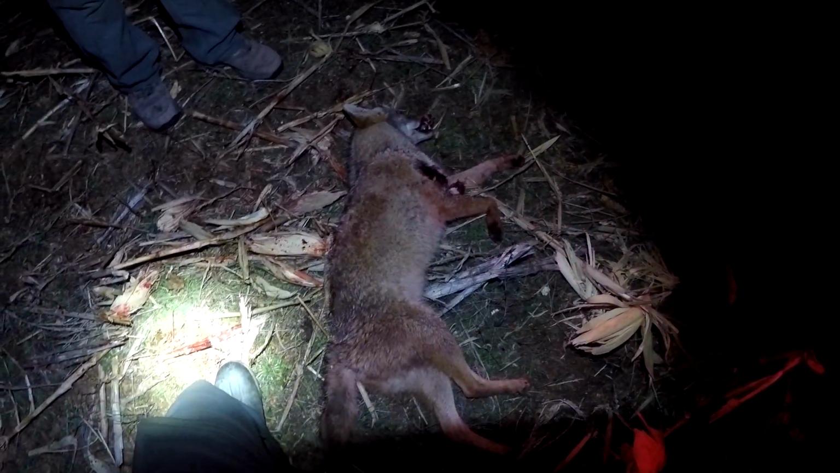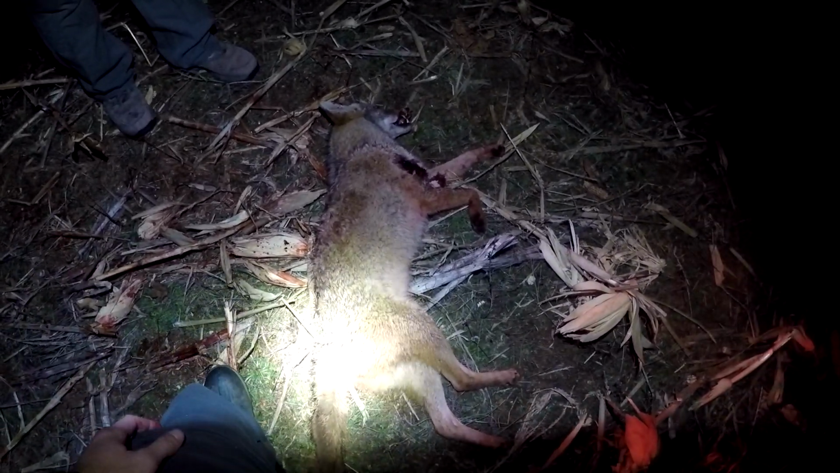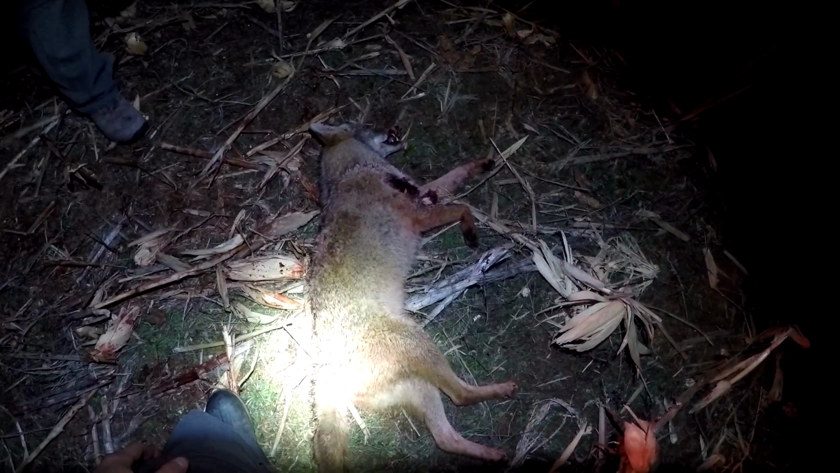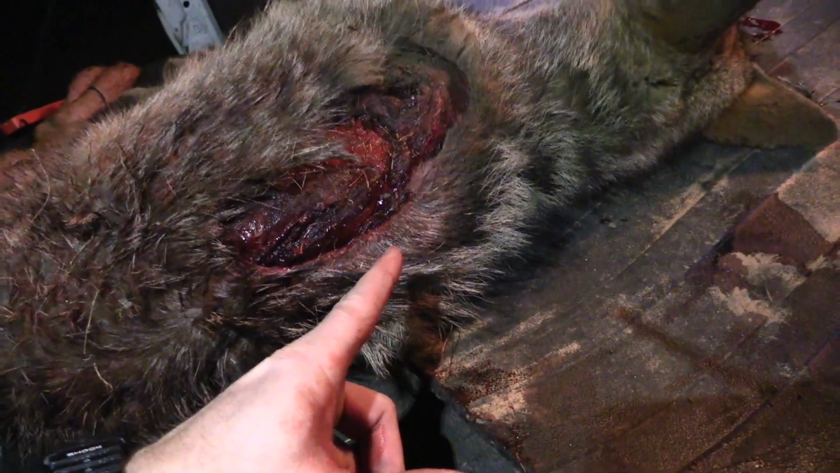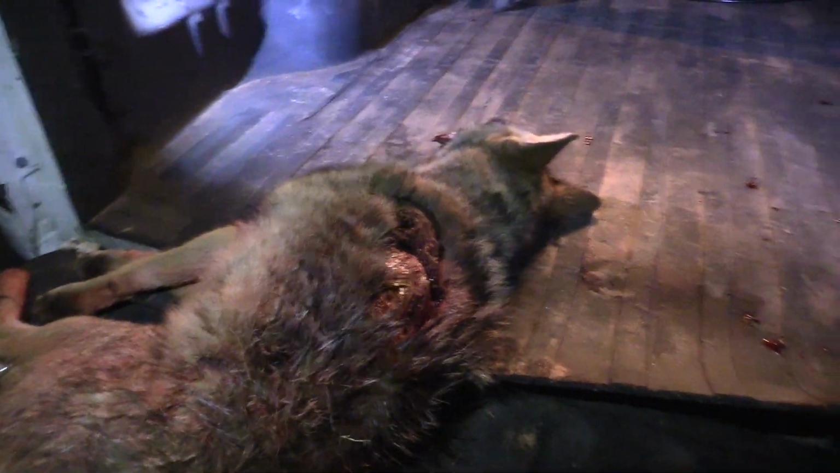Oh, man, that's awesome. 2 dogs on the night, guys. Well, 1.5, I guess. We shot that one, couldn't find it, but this one read the script, but came in a weird spot. Guys, let me get this dog up here and show y'all just how tough a coyote can be. Show y'all where I shot her at. That right there is what that dog was toting. I mean, it's just absolutely unbelievable how tough these coyotes are.